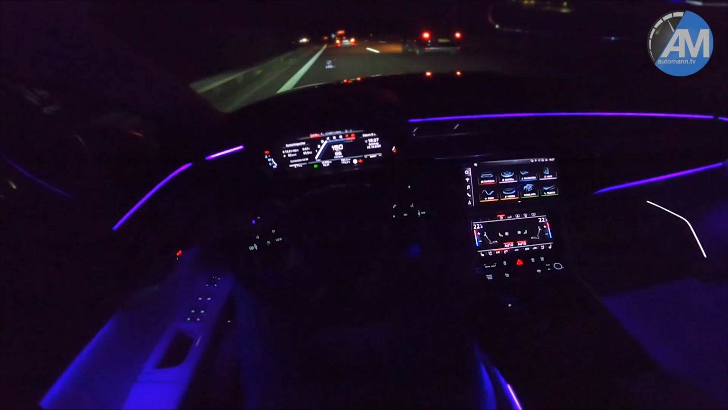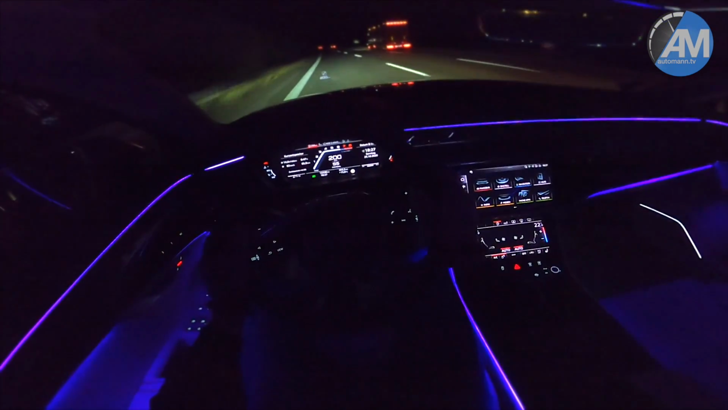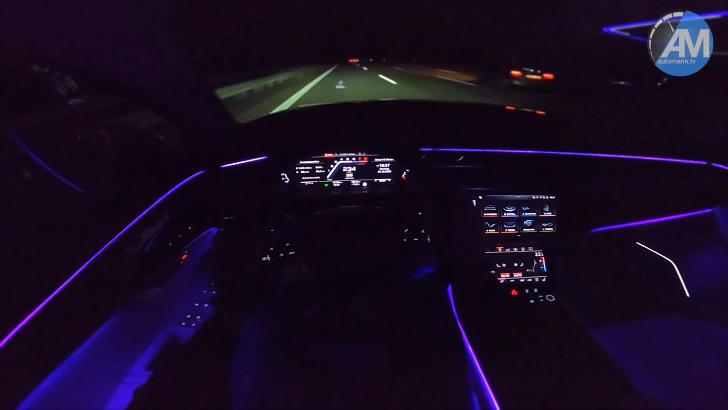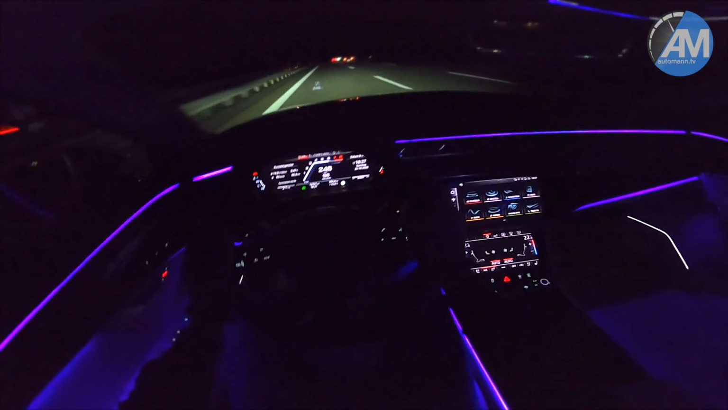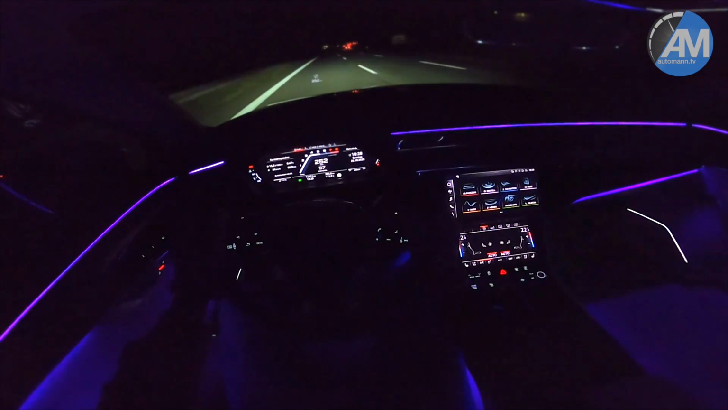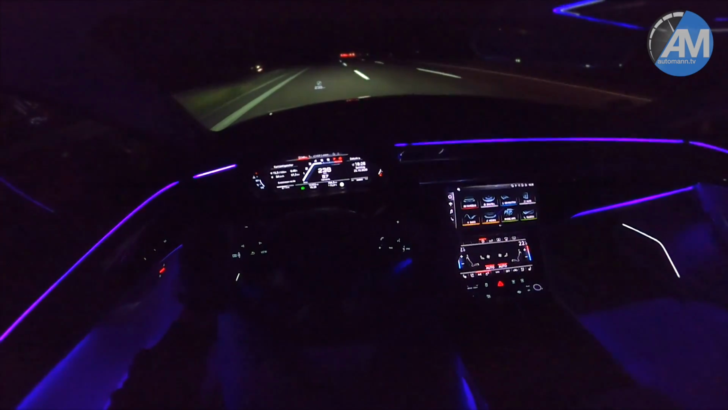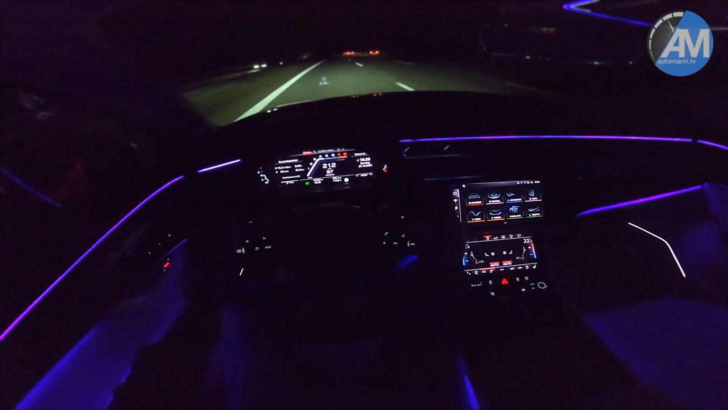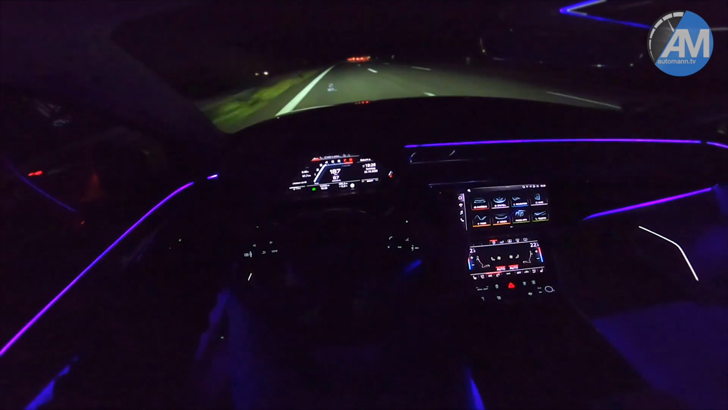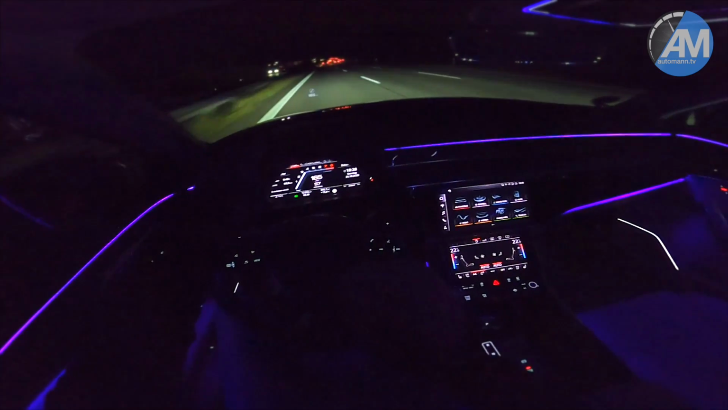Again, from 150. 200, a bit uphill even, 220. 230, 250, 260, the car is limited. Yeah, 250 in the curve feels like nothing. I think this is also due to the active suspension, which is very, very nice. I want to reduce the speed now, as there are some cars here which might not anticipate the high speed, reducing to 170 now. As said, the cornering capabilities are very nice.